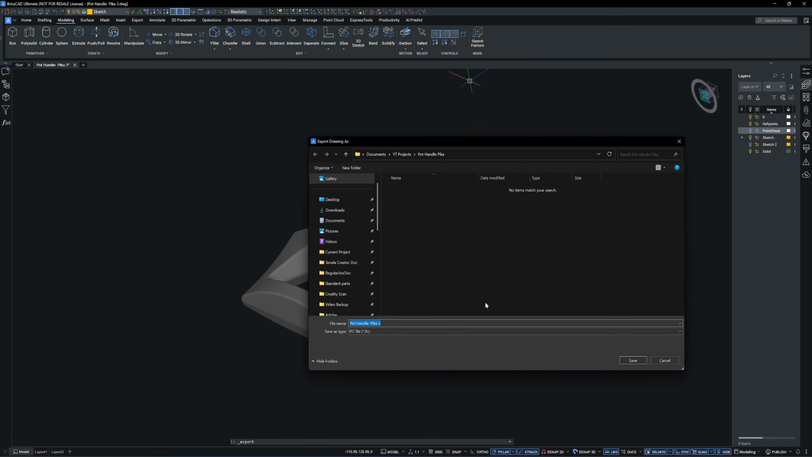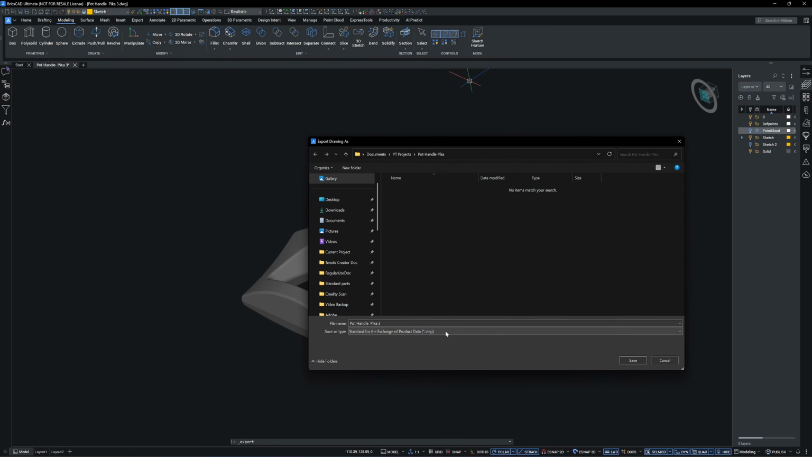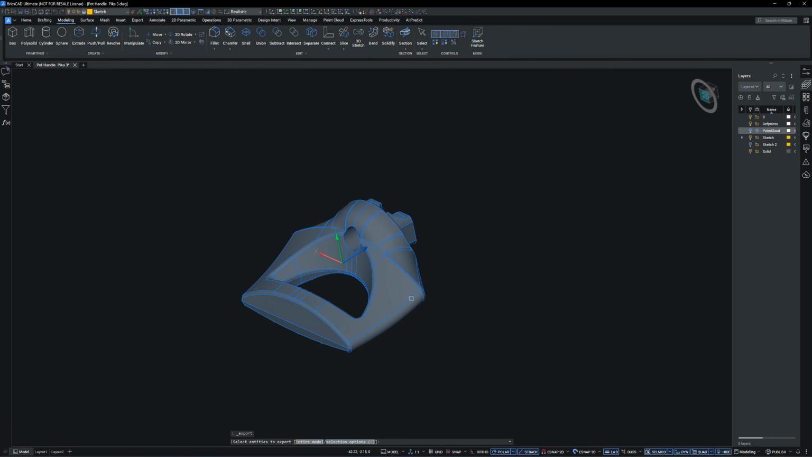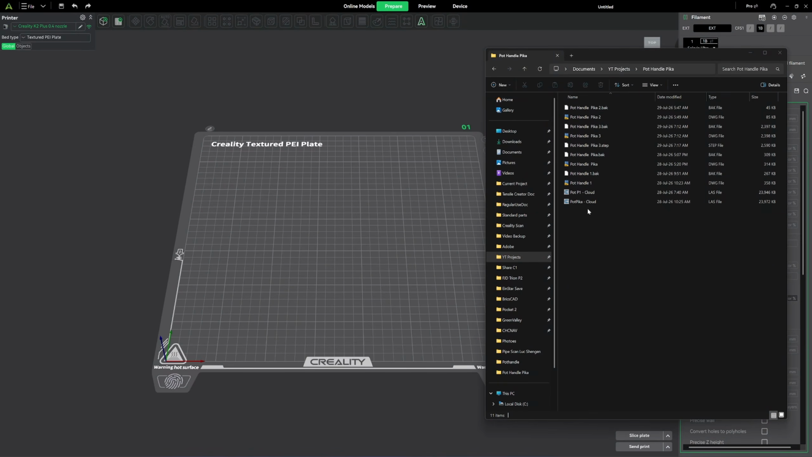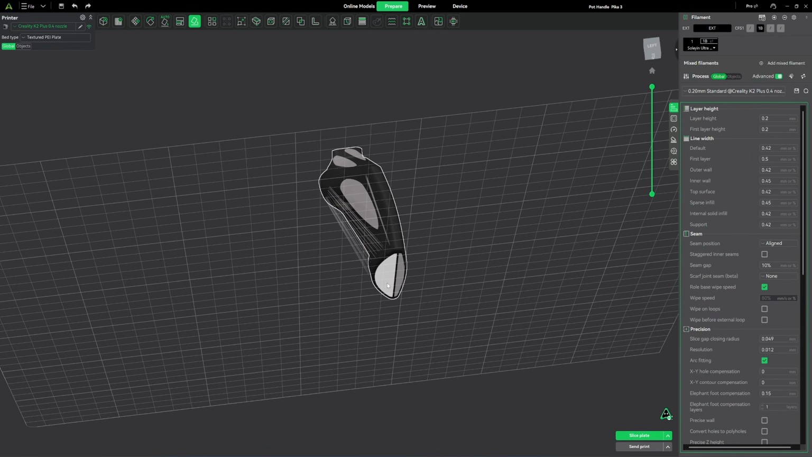Next, I will export it as a STEP file. As I said before, a CAD file has unlimited resolution. It's unlike the mesh. There is no number of faces. It was created by mathematical equations. Here in the slicer, I need to find the proper orientation.